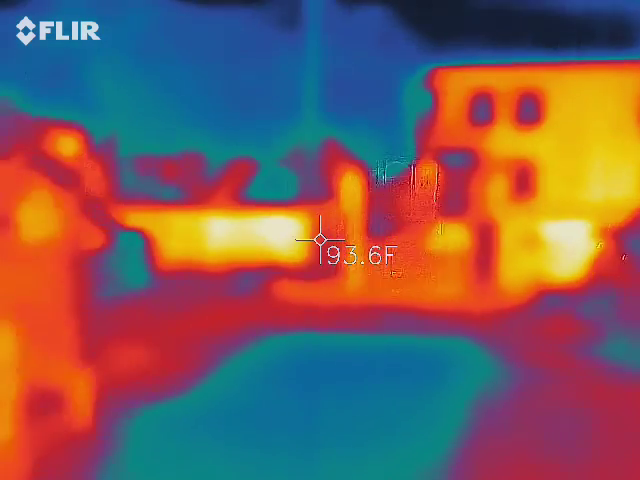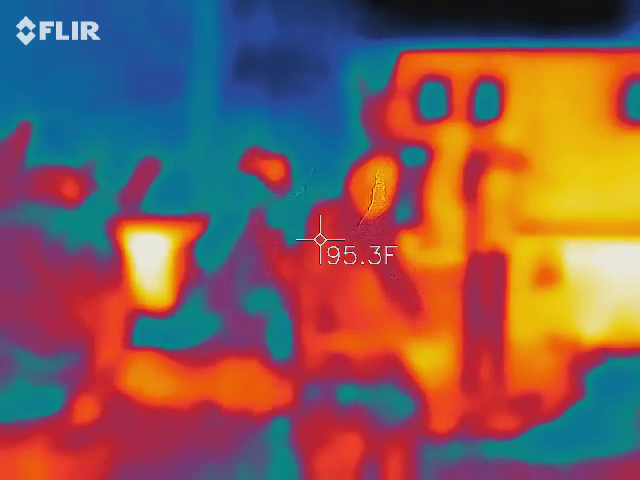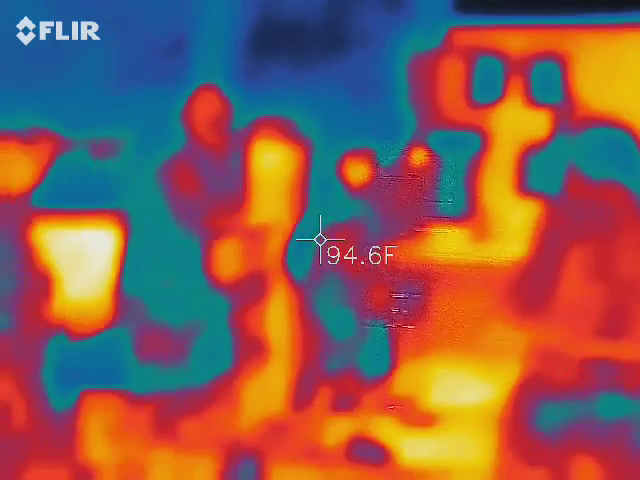Any gadgets we should take extra care of in the rain? Well, the thermal imaging camera. Yep, I'm already on it. If you have to pocket it, pocket it. All right.